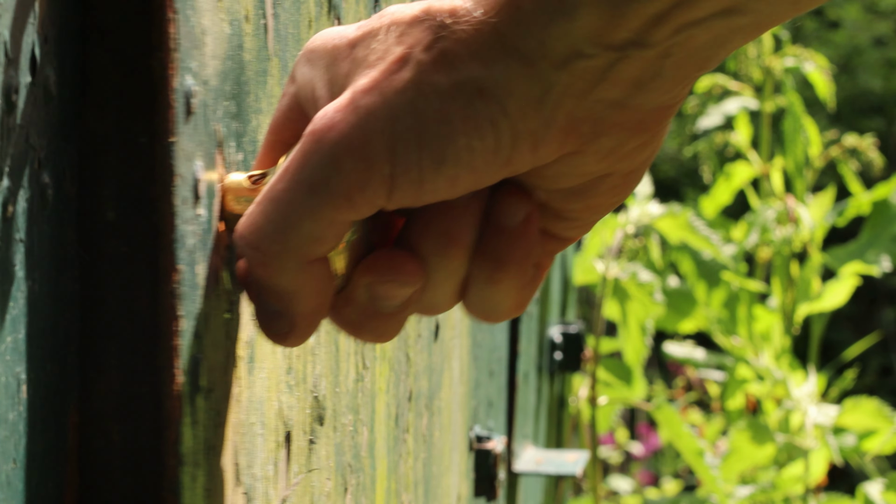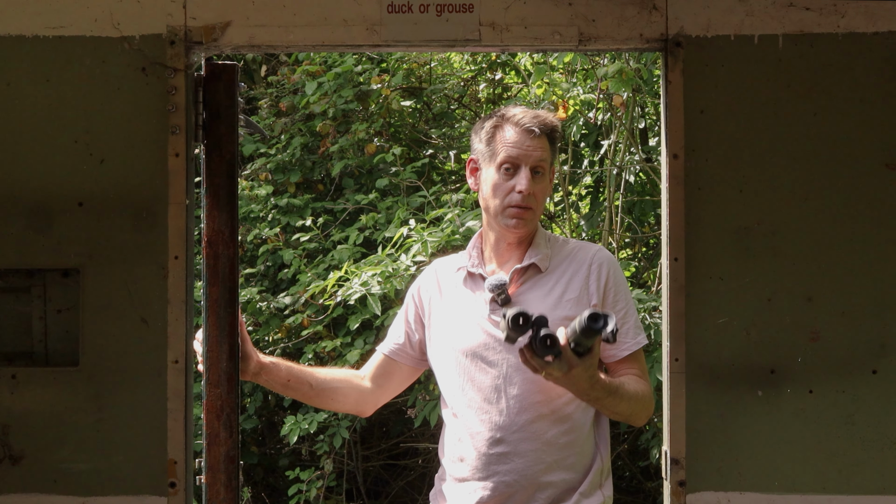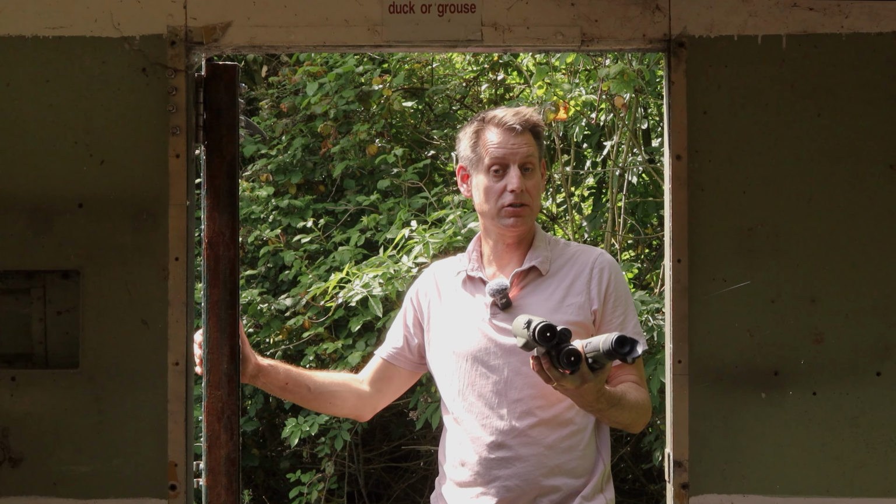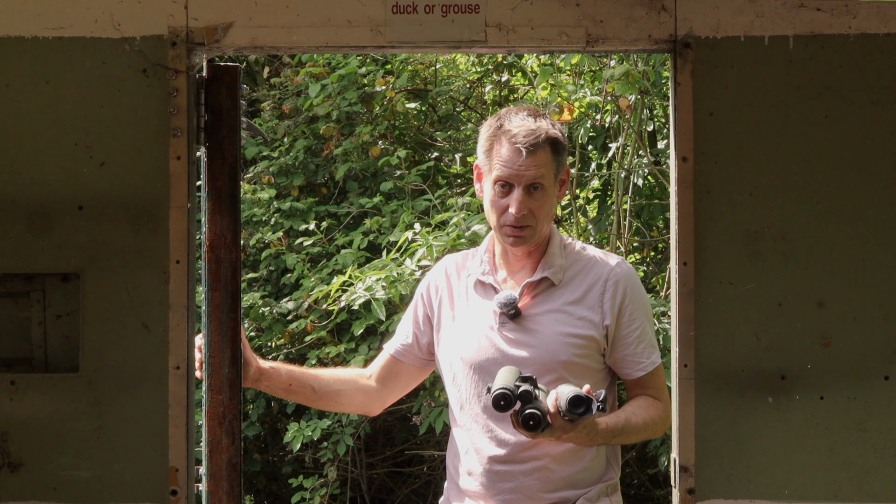And it addresses one of the key differences that's relatively unique to birders, although whatever your interest in wildlife, secret number 1 might just help you too.